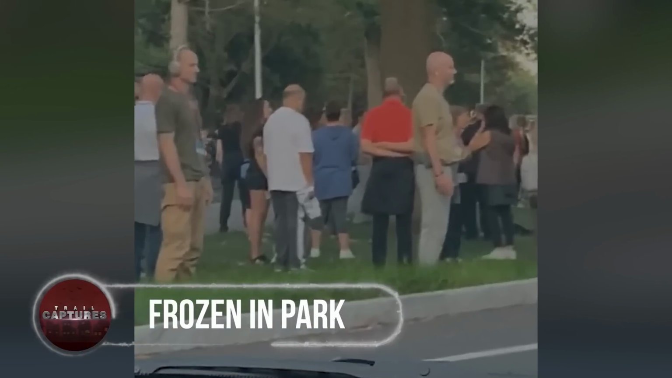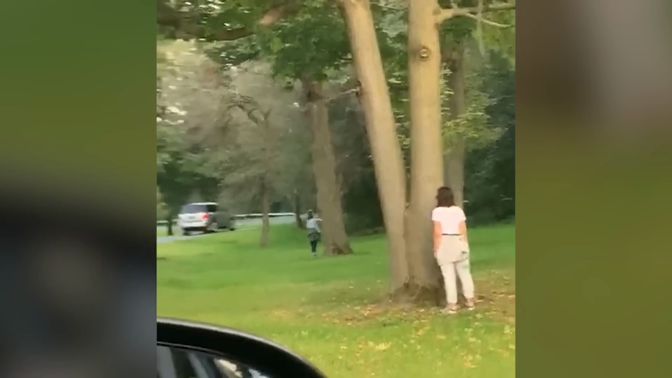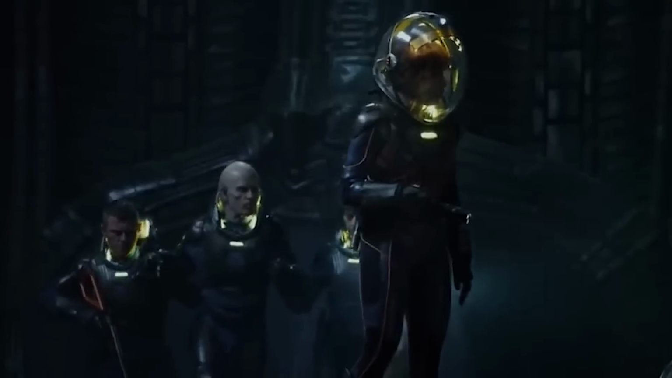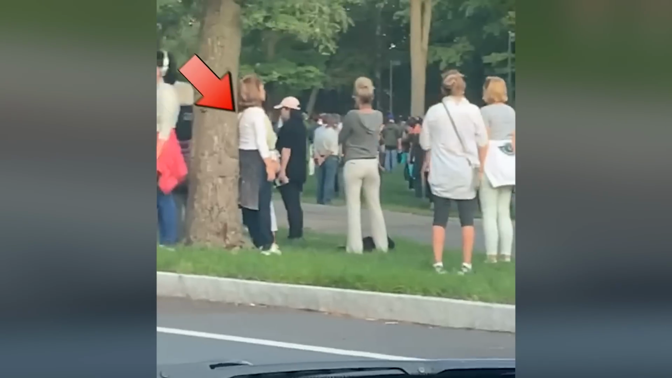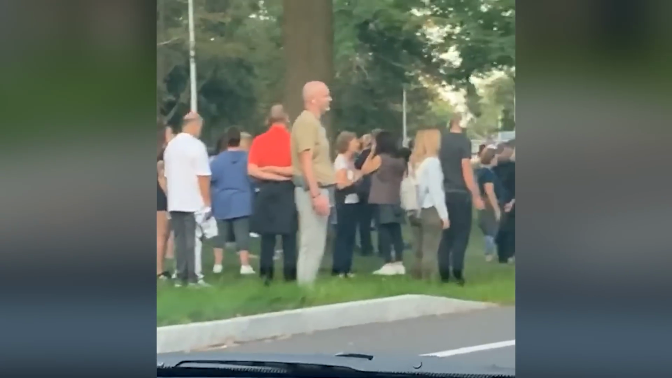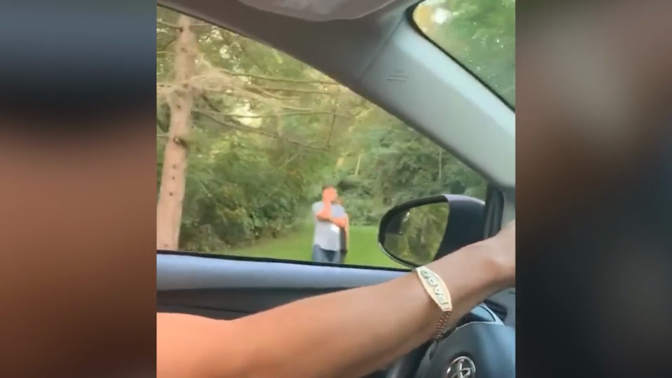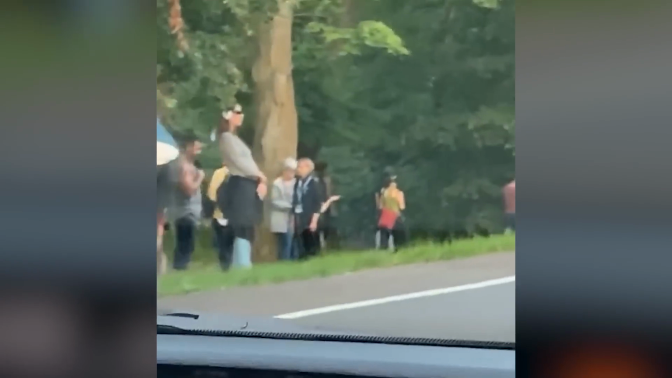Frozen in park. A lady standing still in front of a tree, and another group of people frozen while staring oddly. This is not a clip from a sci-fi movie, but this bizarre moment was actually recorded in September 2019 by a family while they were heading toward Niagara Falls. Not just one or two, but a large number of people were spotted standing still all over the place. What's weirder, more than half were old-aged.